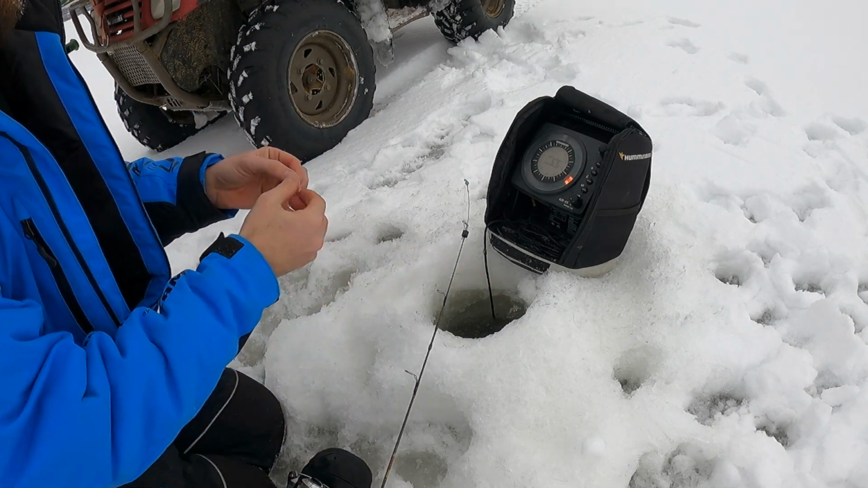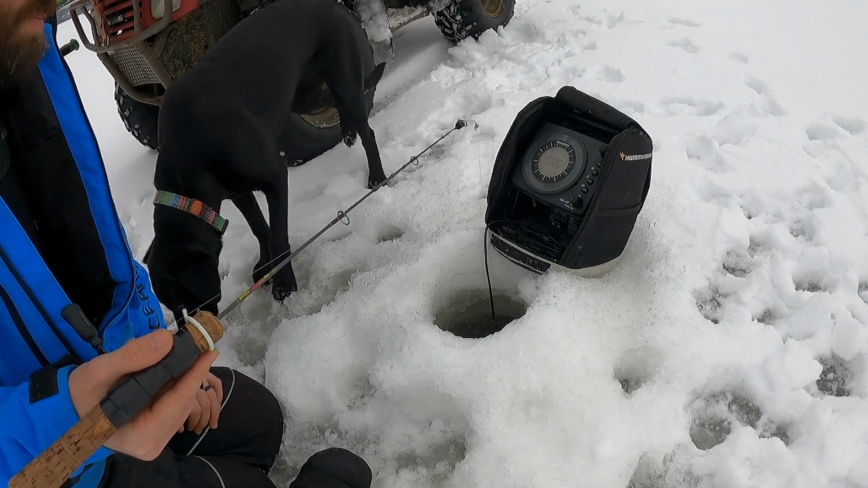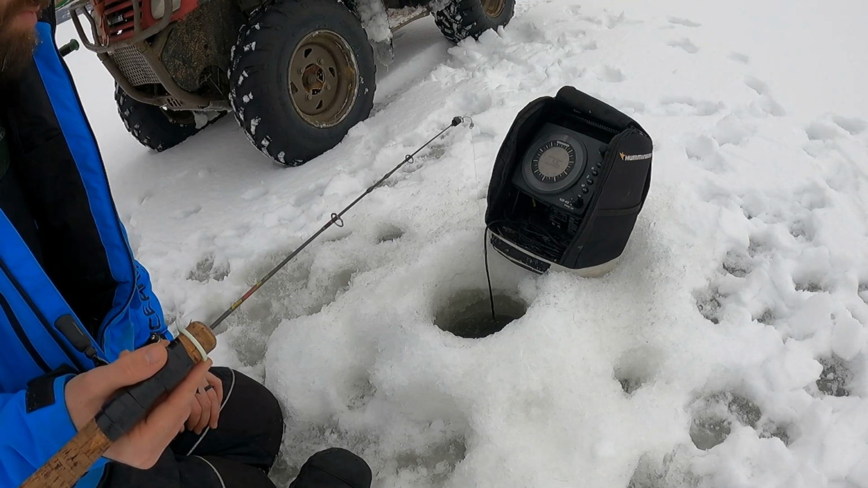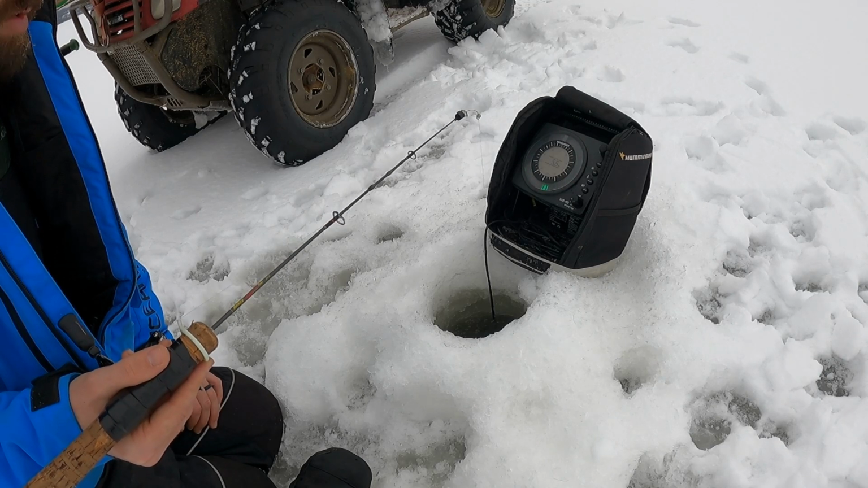So here's what we're using. We did switch our bait a little bit. Alright, so here's what I'm doing. Fish are showing up on the bottom. I'm staying about a foot off the bottom, and you can see my spring bobber. I'm jigging fairly aggressively, mostly staying in one place for a little bit, waiting to see if something starts to come up.